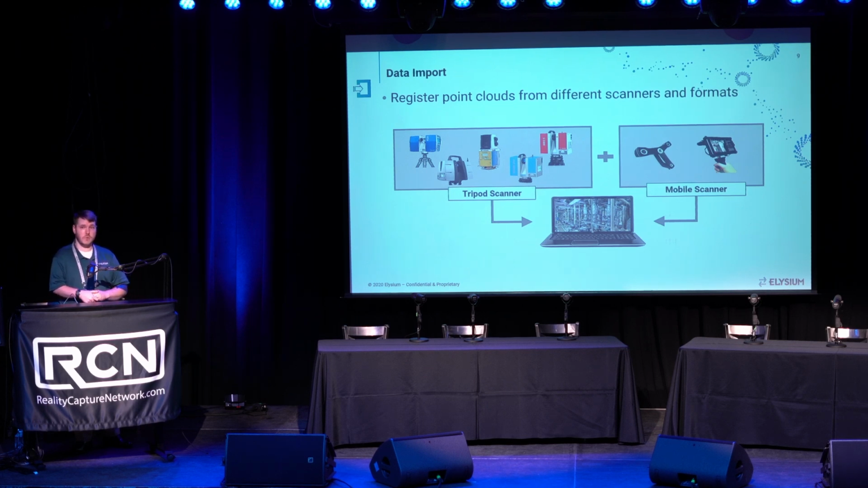So for example, if you have a Faro tripod scan that you use to capture a manufacturing facility, and then you have a dot product handheld scanner that captures a very specific piece of equipment, with InfoPoints, you can pull all that together and register it as a single cohesive project.